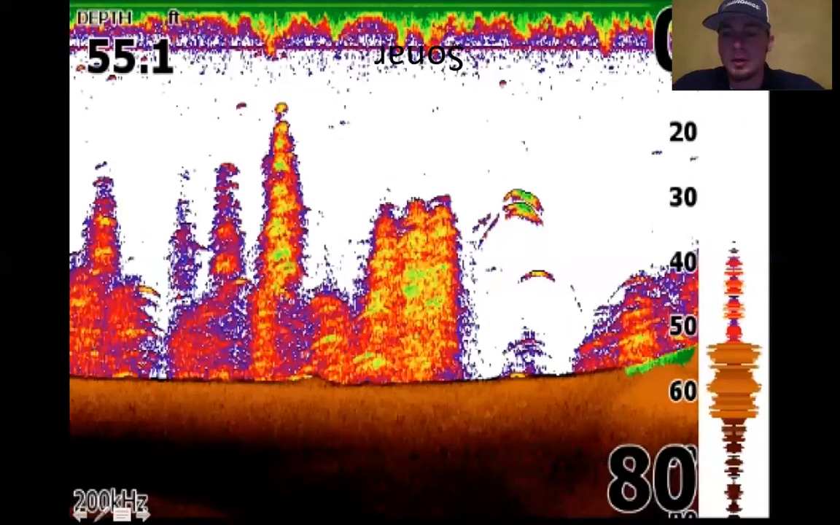Alrighty, so you'll have your A-scope over here on the right-hand side. This will be your A-scope. So that's the first thing that transducer reads right there, is that A-scope.